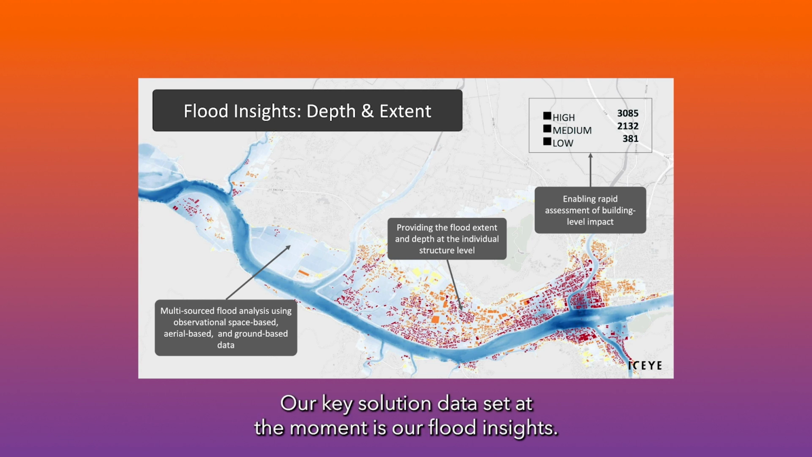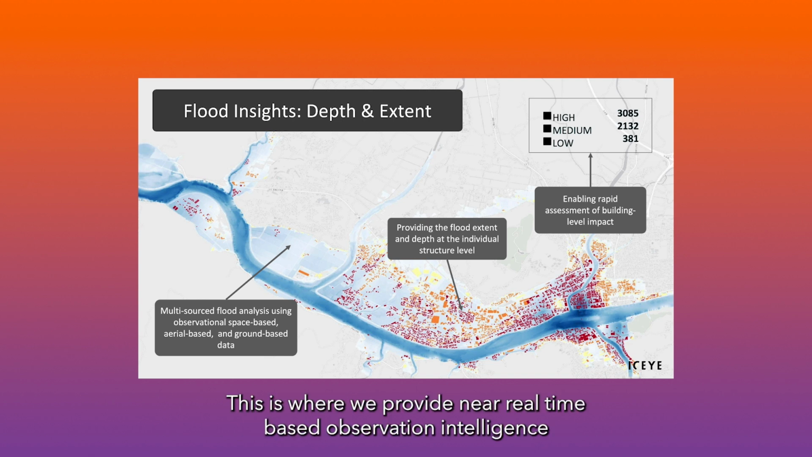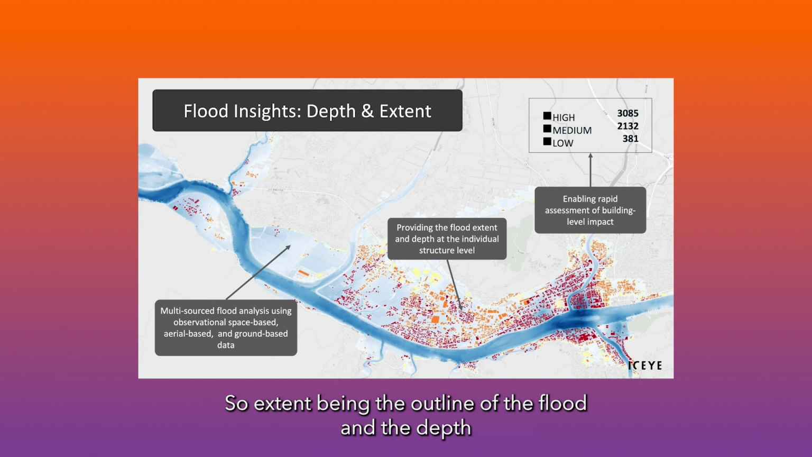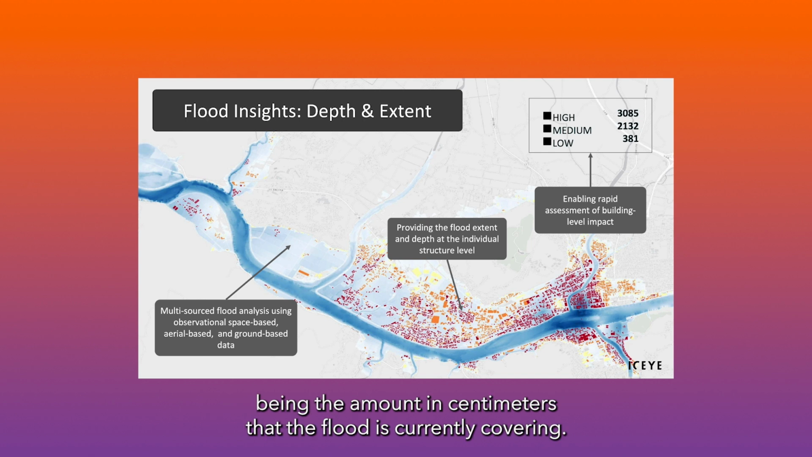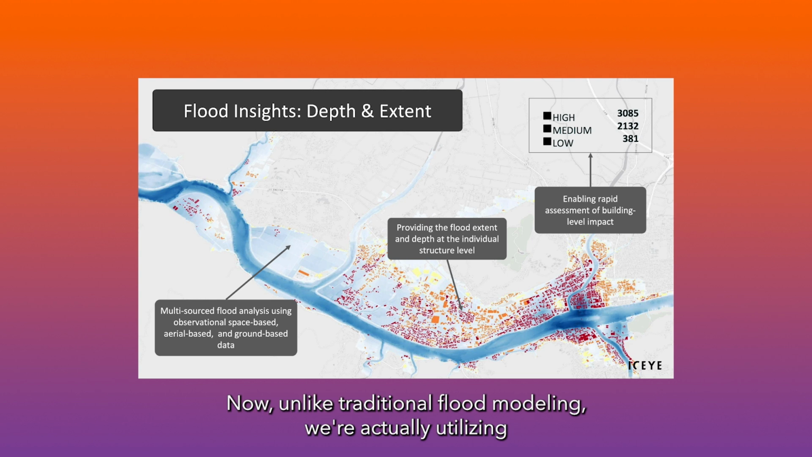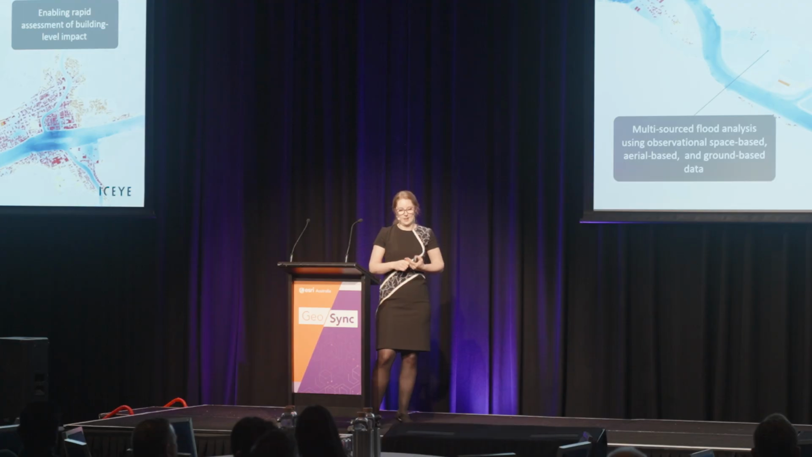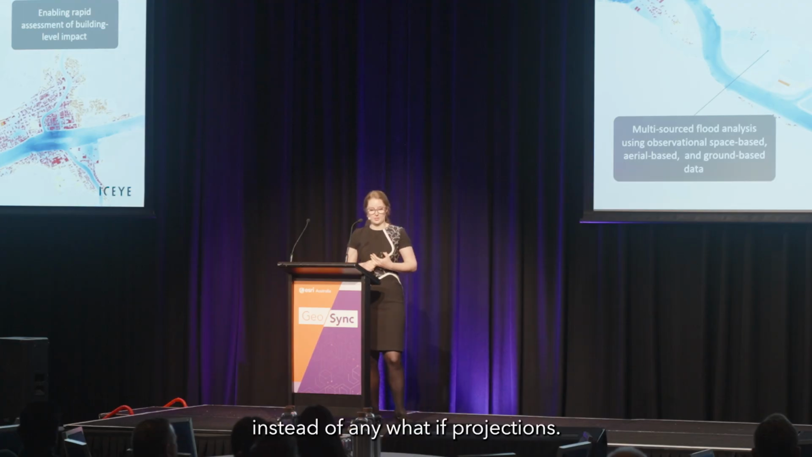Our key solution dataset at the moment is our flood insights. This is where we provide near real-time based observation intelligence of flood depth and extent. So extent being the outline of the flood and the depth being the amount in centimetres that the flood is currently covering. Now, unlike traditional flood modelling, we're actually utilising real observational data from space instead of any what-if projections.